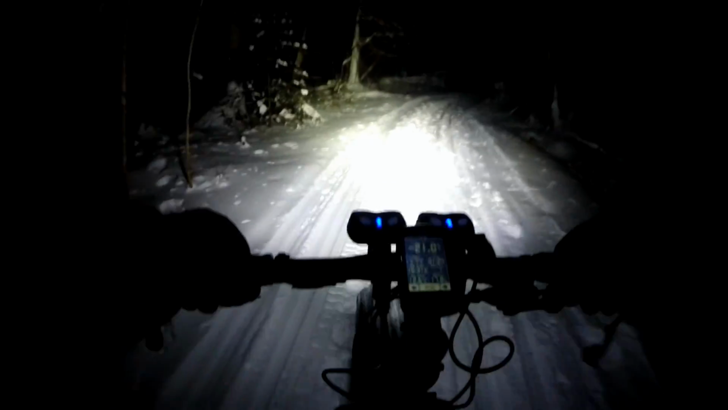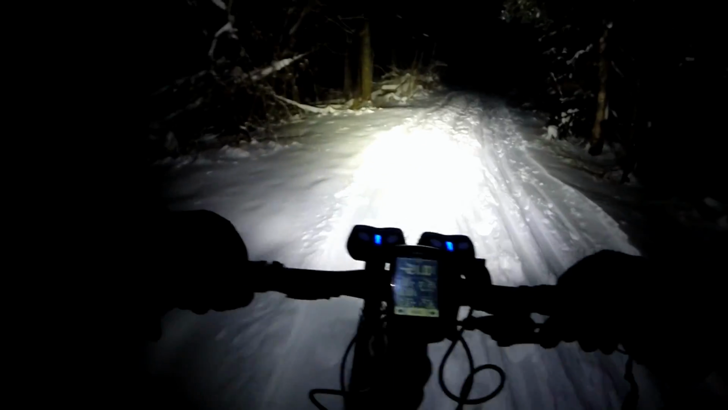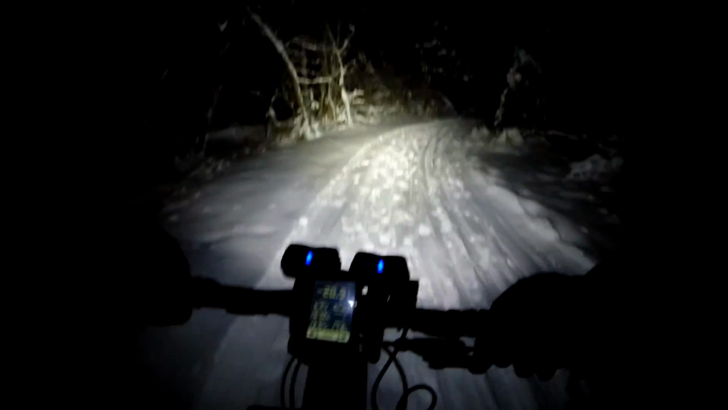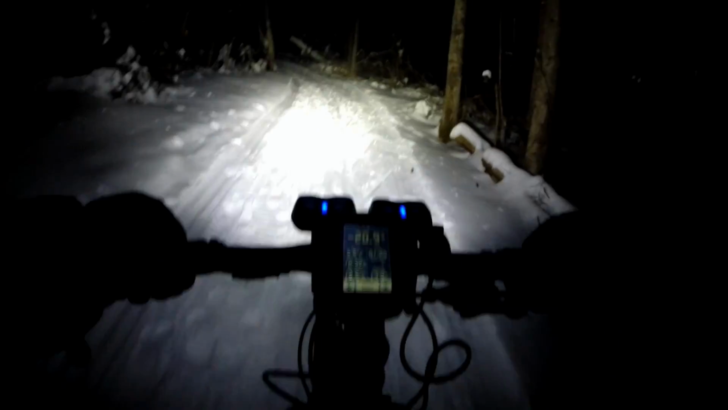So we're coming to a climb that we might not be able to ride because of these human footprints. If they let more air out of the tires, that would probably make a difference, but we're going to try and do it without having to do that. Craig and the walkers give us dirty looks. We should be giving them dirty looks for making it so hard to ride. Cheating by riding into this ski track that somebody made. This isn't officially one of the ski trails, so I don't feel any guilt.